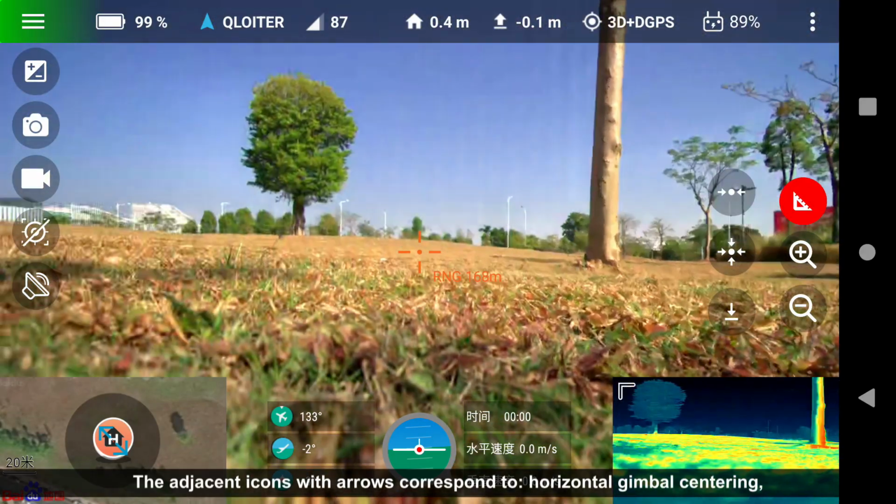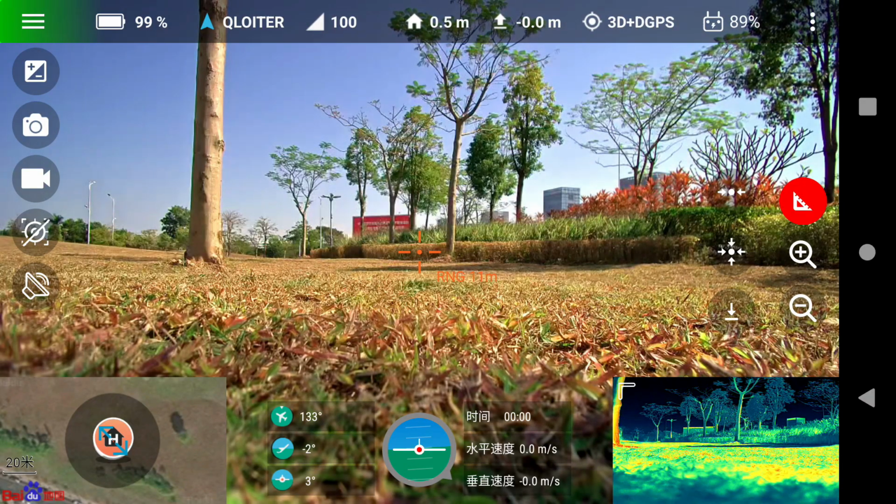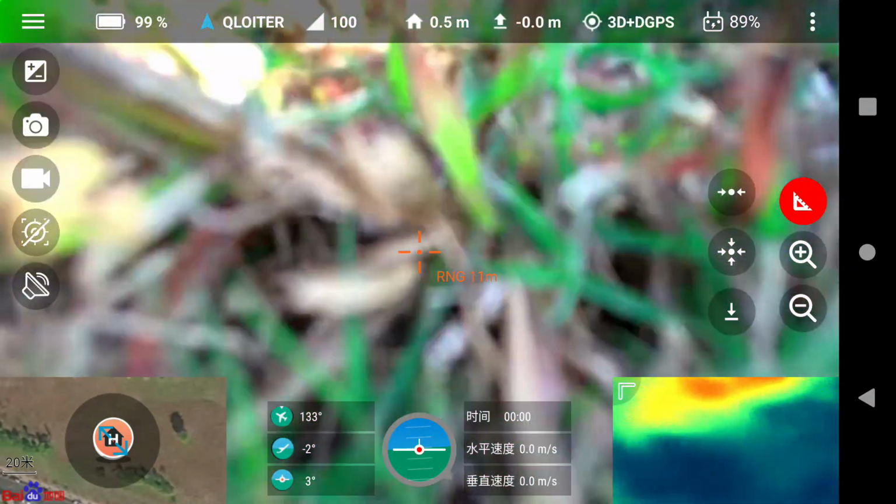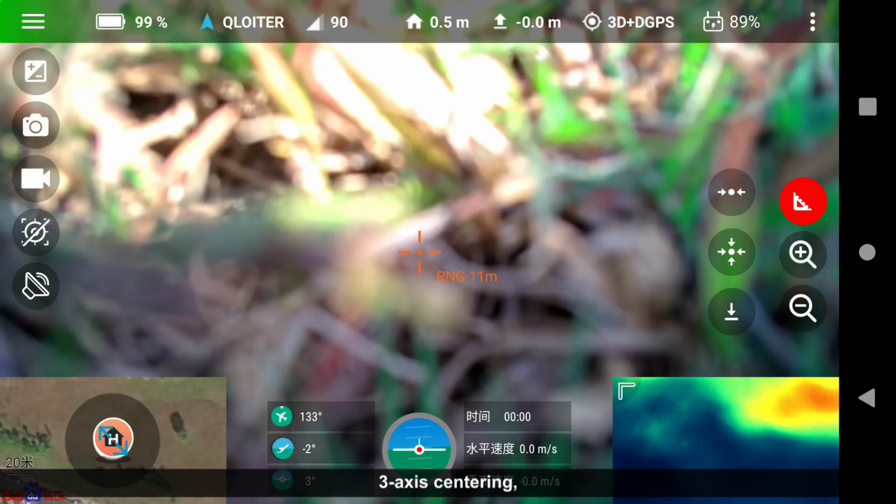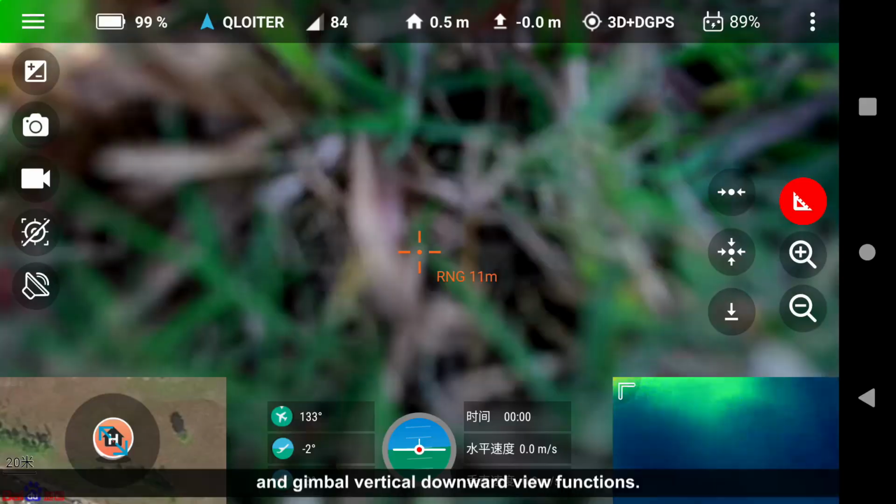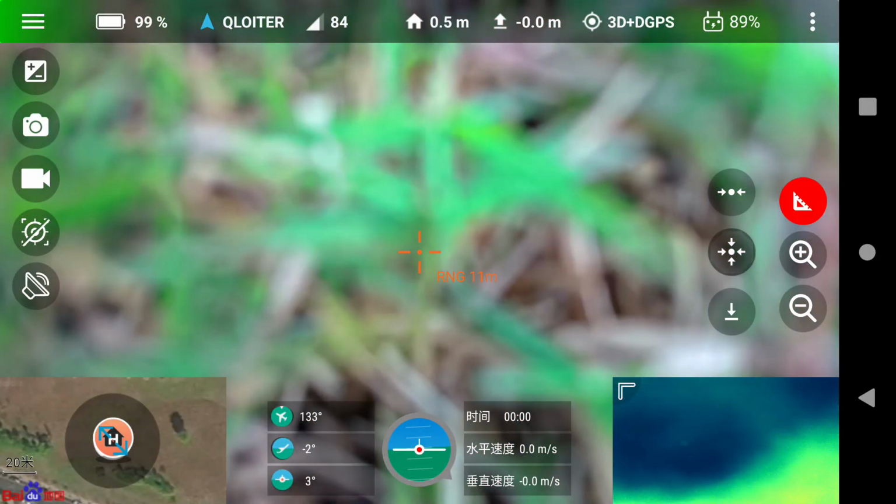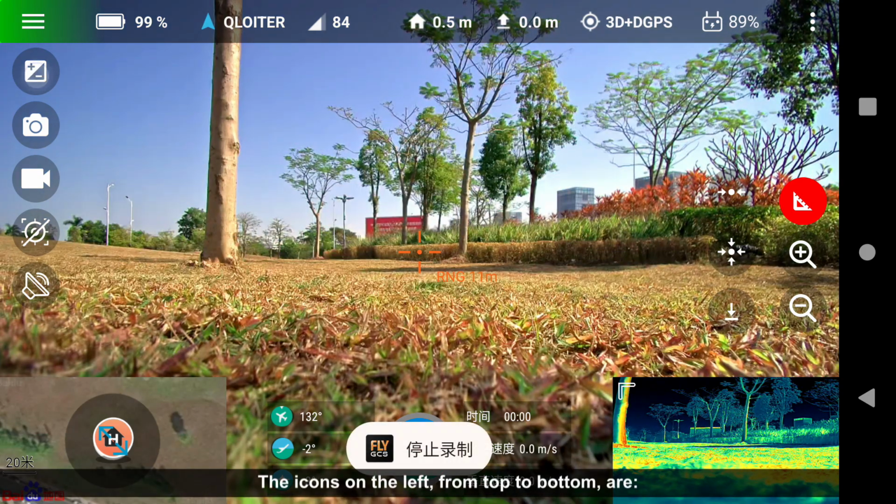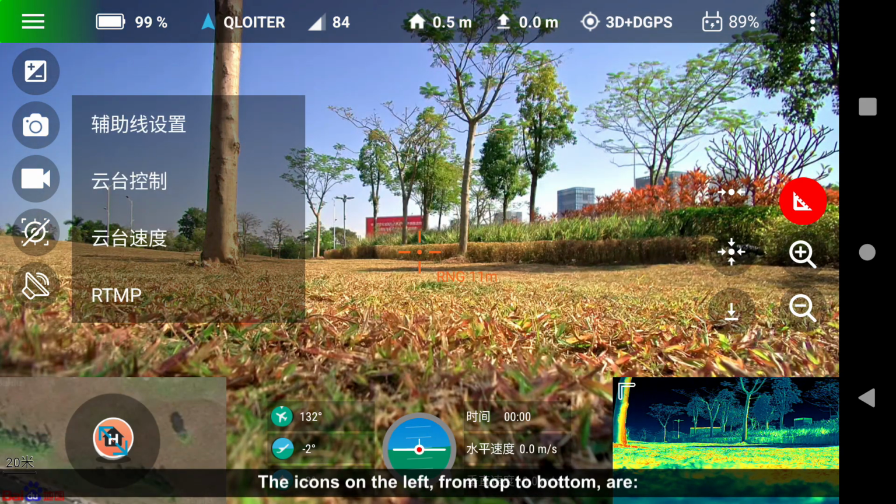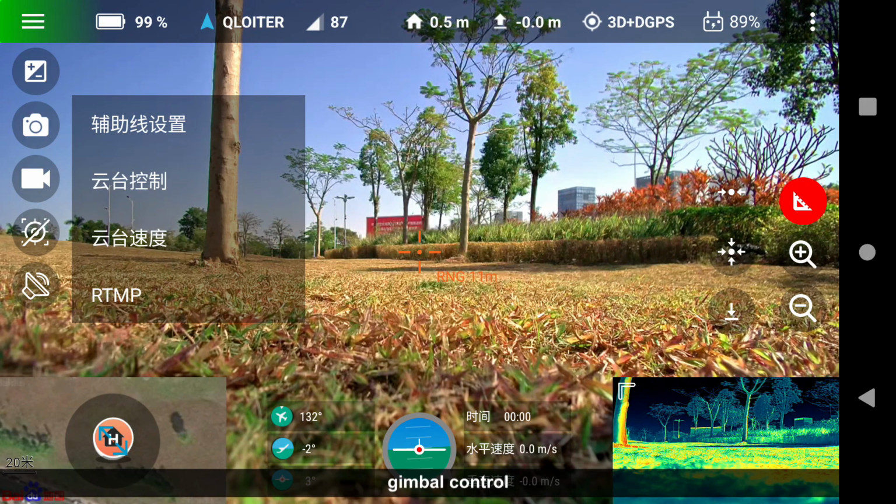The adjacent icons with arrows correspond to horizontal gimbal centering, three-axis centering, and gimbal vertical downward view functions. The icons on the left, from top to bottom, are camera auxiliary control, including grid line settings, gimbal control, gimbal speed, RTMP settings, etc.